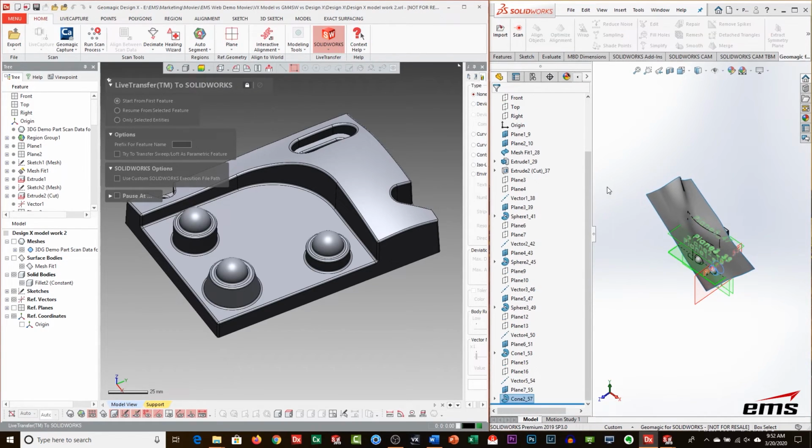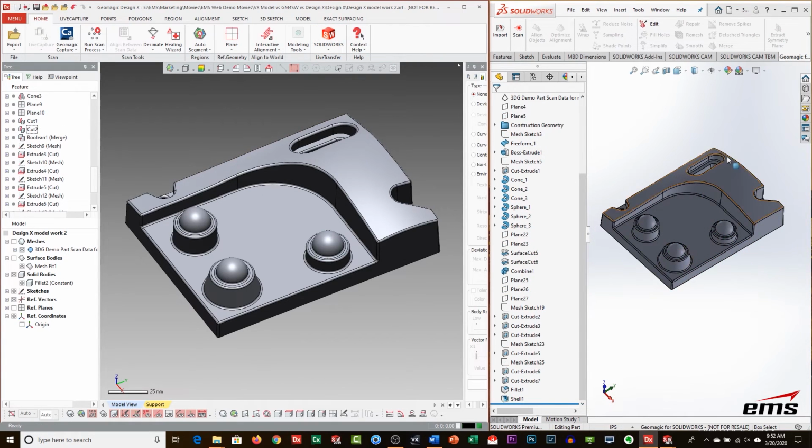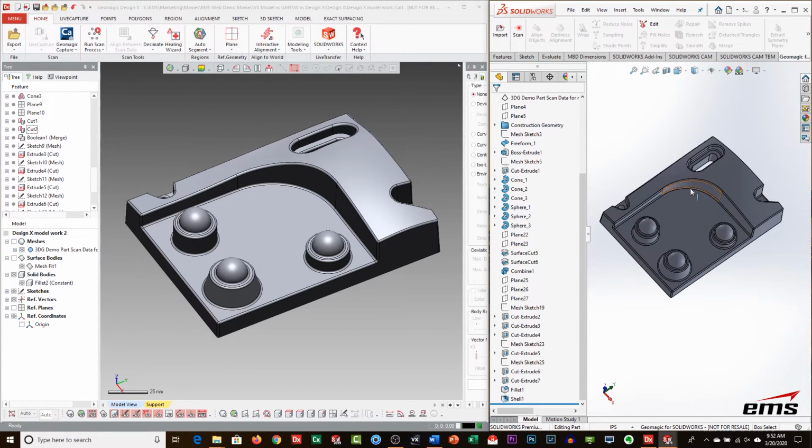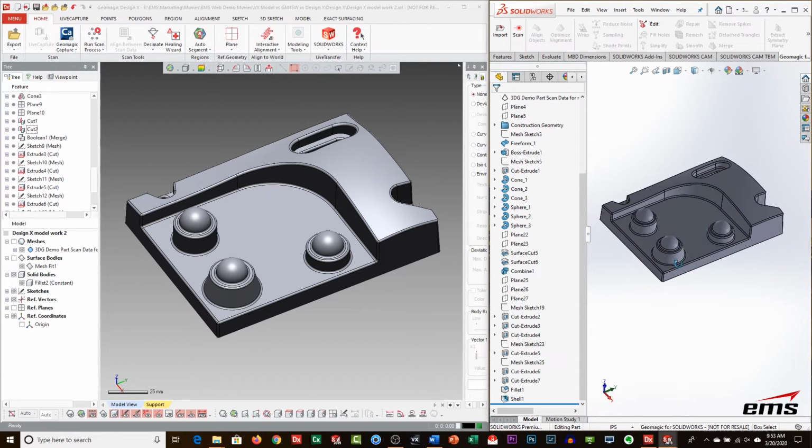So very powerful. Okay, it takes a few minutes, and once it's done, you can see we've got the history tree here, and we've got our model in here with everything. So this is very powerful, to be able to do all the modeling in Design X and yet still get a history tree in the native CAD system. So that's Design X.